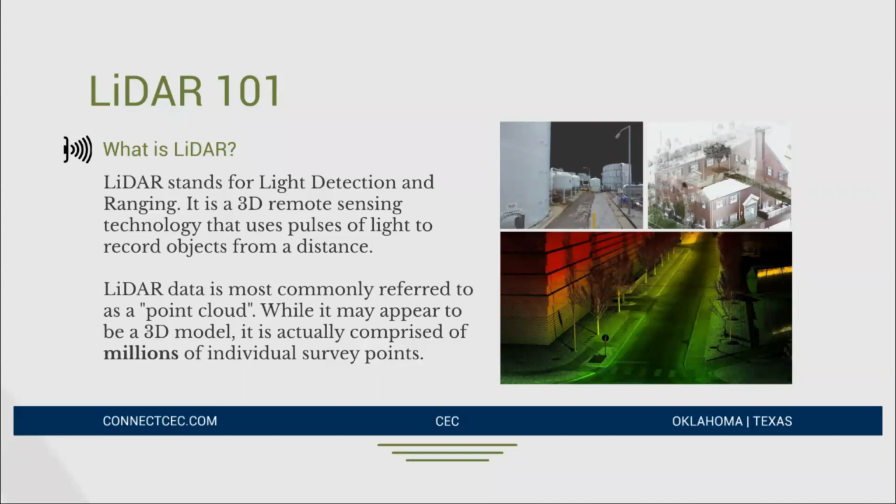What makes these sensors very powerful is many times they can generate a million pulses or more every second. If anyone's familiar with survey technology, like how a total station works, it works very similar to that, but on steroids. So it's shooting out these lasers a million times every second.